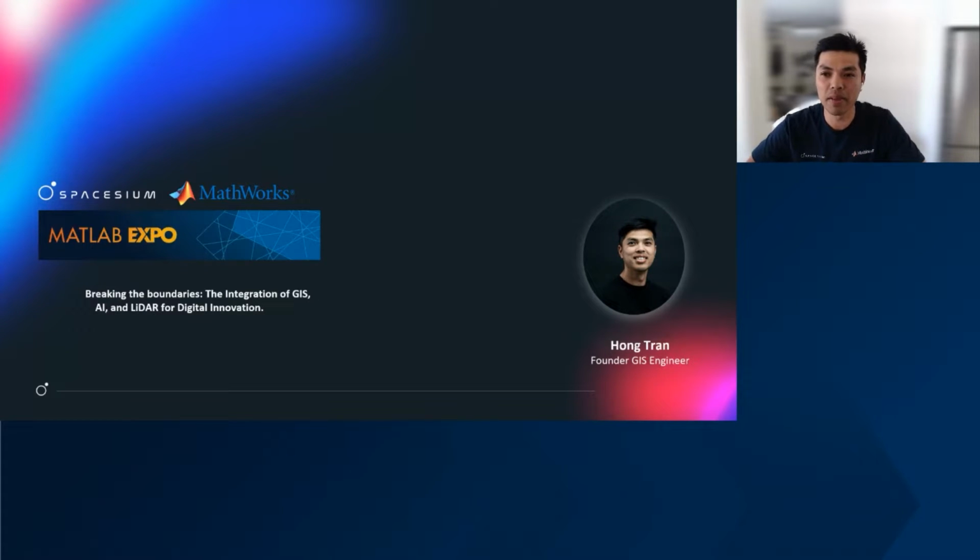I recently founded a startup in Australia called Spacesium in 2022, and we're developing software to process and analyze Lidar point clouds in conjunction with viewing all this data in an online web viewer. The topic that I'll be talking about today is breaking the boundaries, the integration of GIS, AI, Lidar for digital transformation.